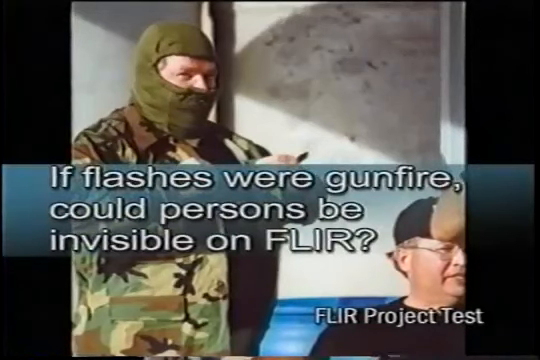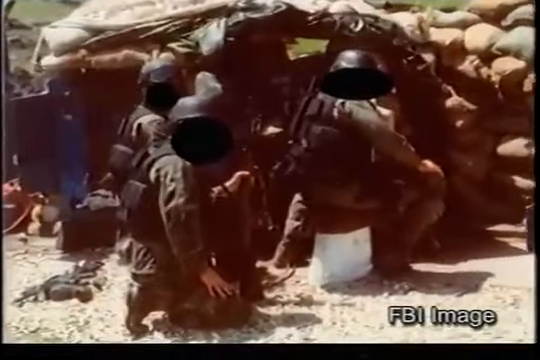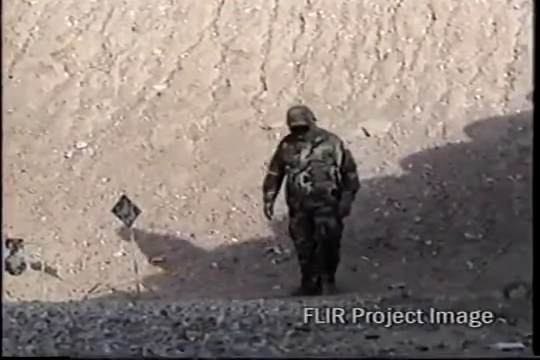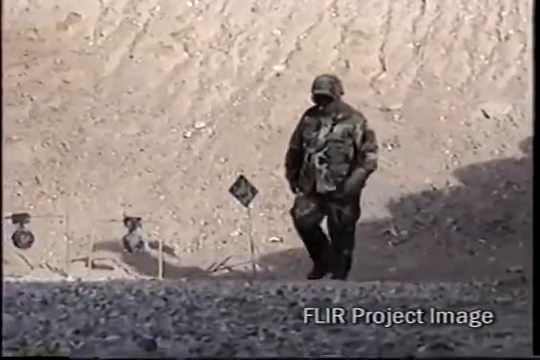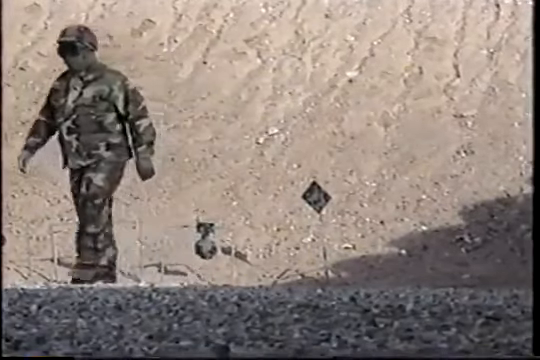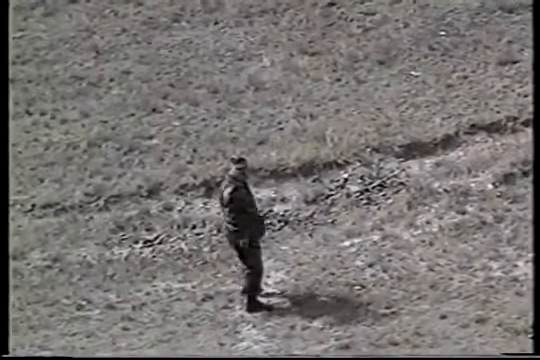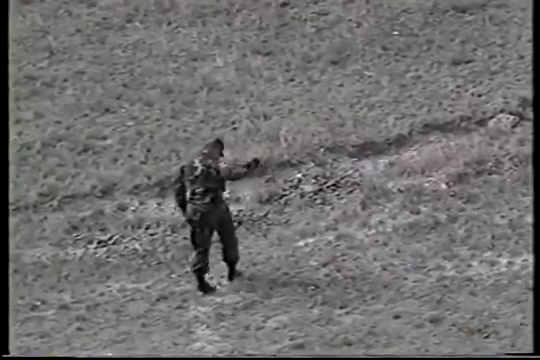The first question raised by the Fort Hood tests has to do with the visibility or invisibility of federal agents on the FLIR video shot on April 19th. Still photos shot on the same day show FBI personnel wearing standard military field uniforms called BDUs. Our research shows that since the early 1980s, the United States military has been chemically treating such BDUs in order to make them less visible to infrared sensors. Most of the federal personnel surrounding Mount Carmel on April 19th were wearing these chemically treated uniforms designed to reduce or eliminate an agent's thermal image.